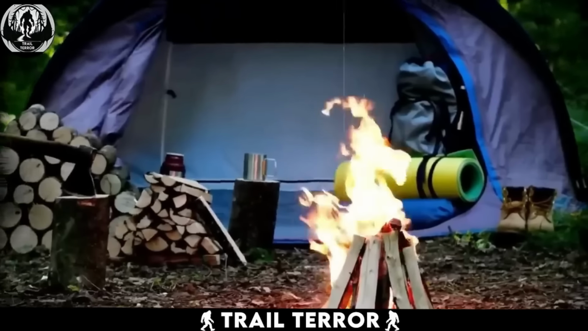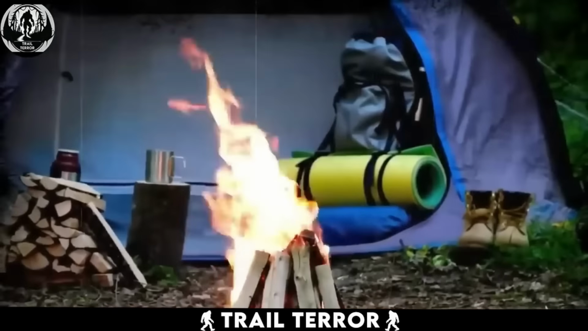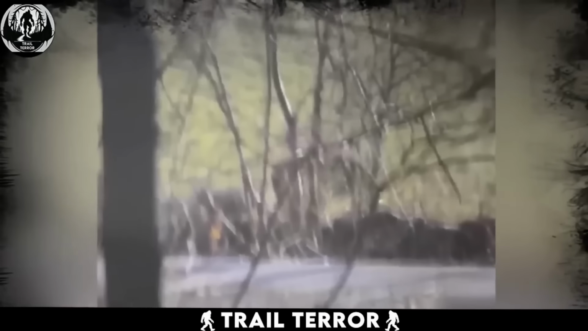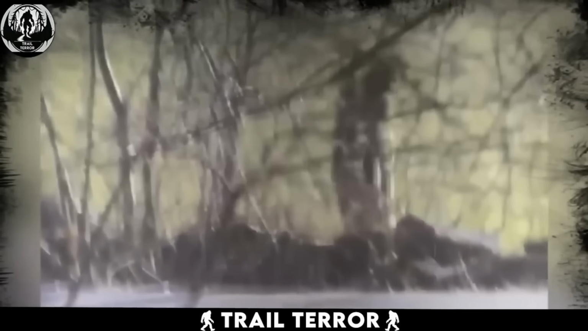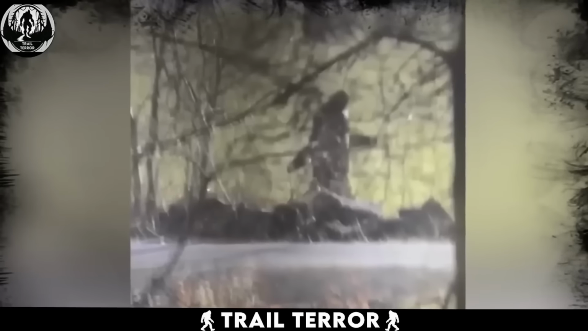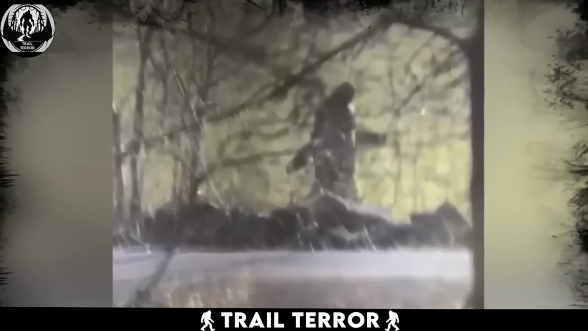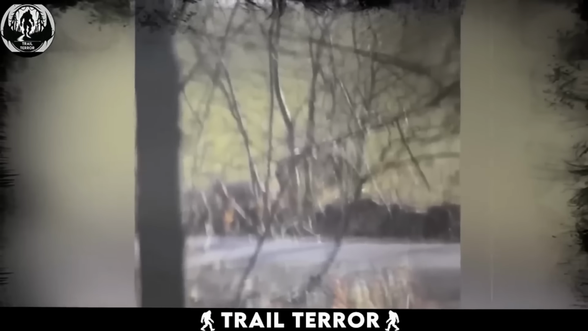Forest camping adventures are usually a lot of fun, but at any time, things can take a surprising turn. In this video, recorded by a man during a camping trip with his family, we spot a gigantic humanoid creature in the distance. This creature appears exceptionally tall and seems to be covered in thick black fur. It's bending down, as if collecting something from the ground.